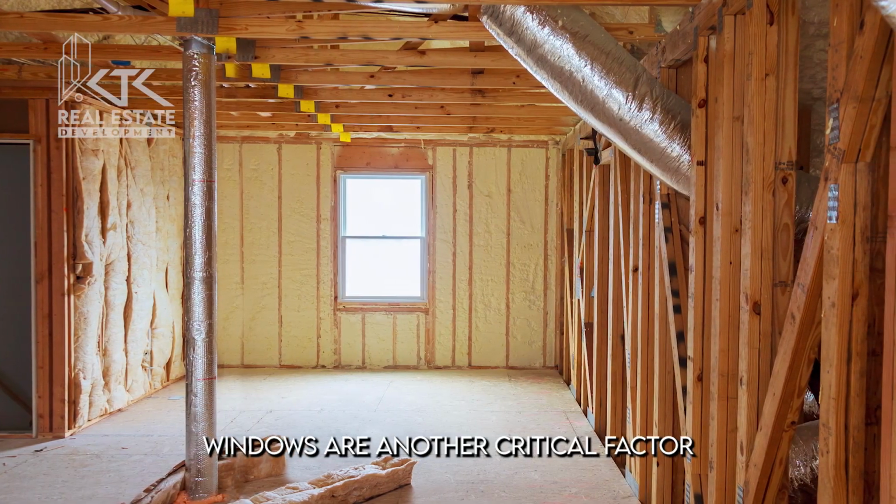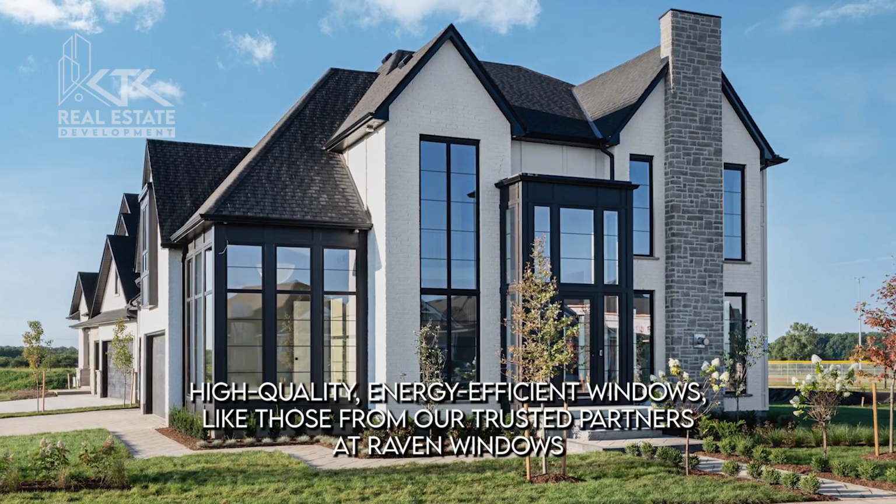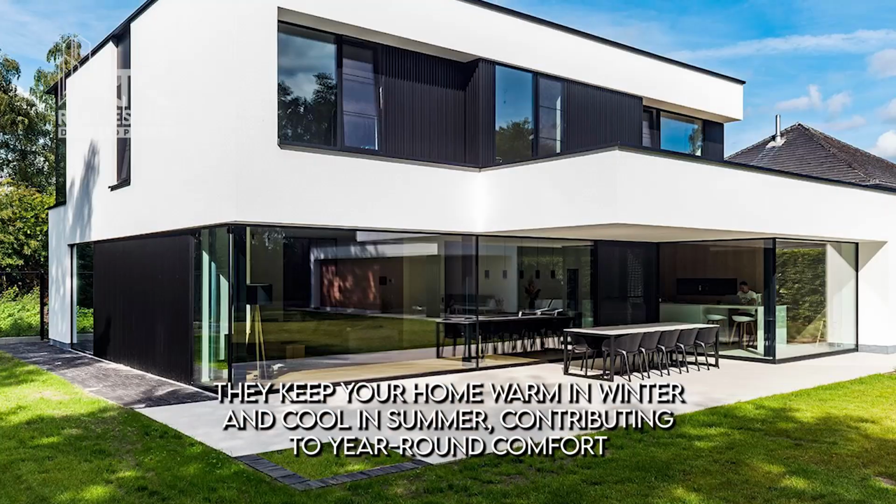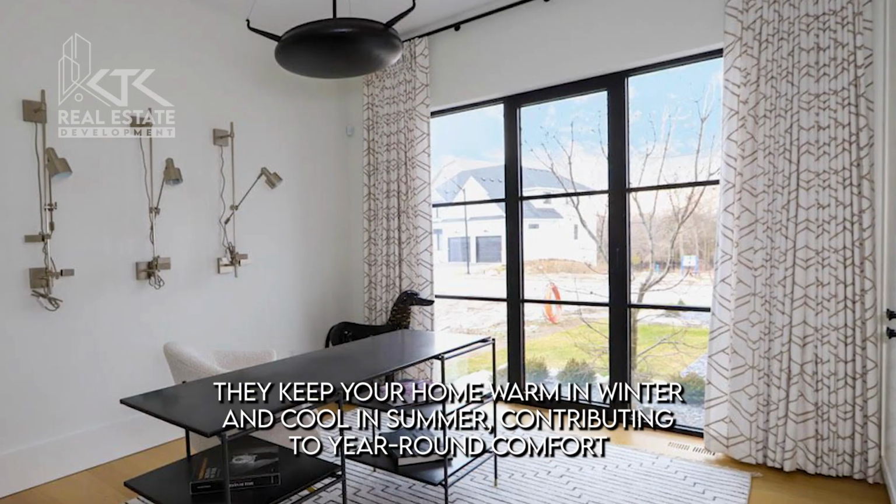Windows are another critical factor. High-quality, energy-efficient windows, like those from our trusted partners at Raven Windows, prevent heat loss while letting in natural light. They keep your home warm in winter and cool in summer, contributing to year-round comfort.